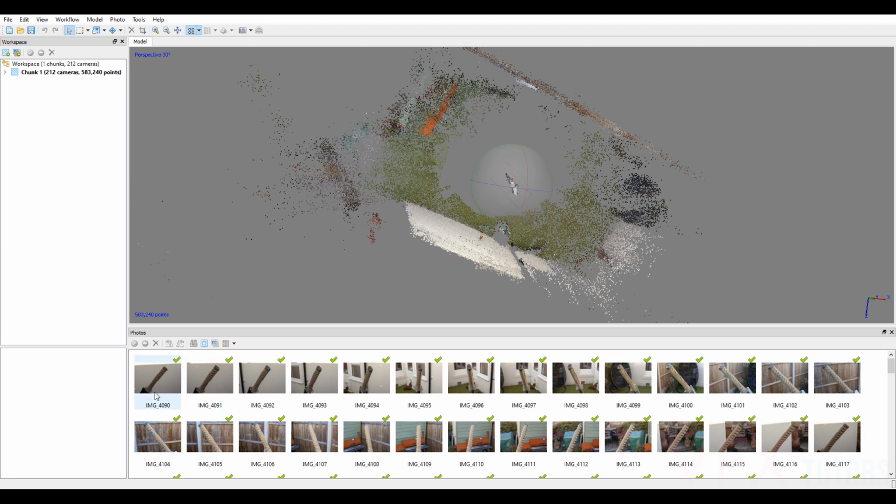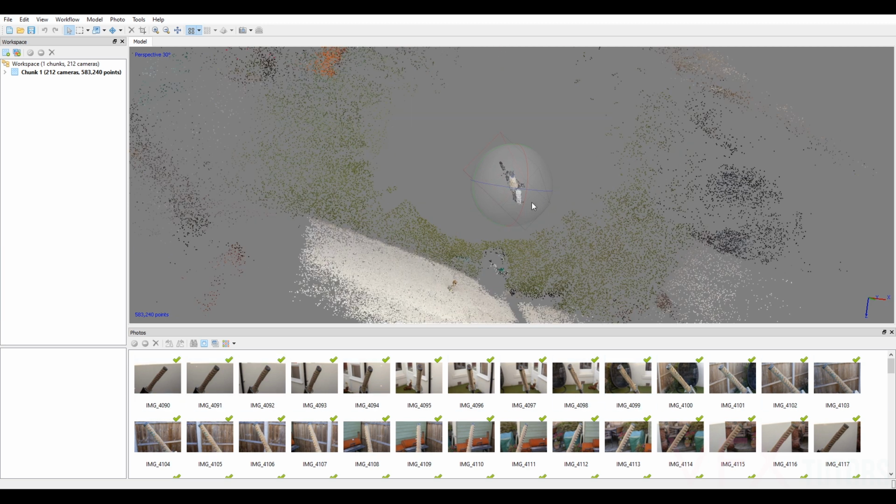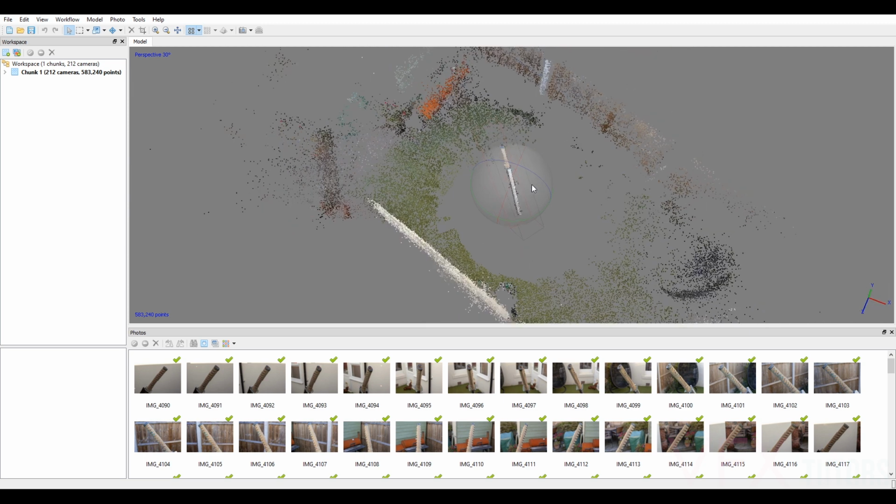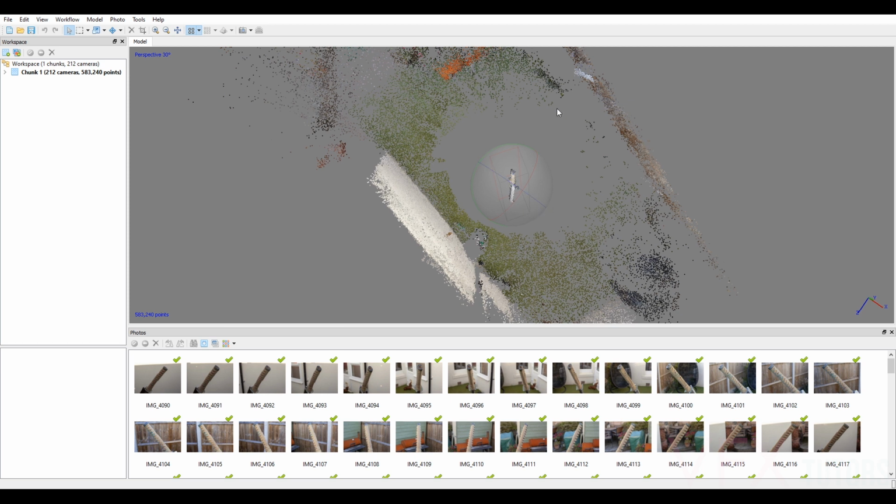We can mask it, but then you have to mask everyone. But if you've got shots like this, it's easier, because then you can just use your region to sort of mask out these areas that you don't need. So I'm going to go up to workflow. I'm going to select build dense cloud.